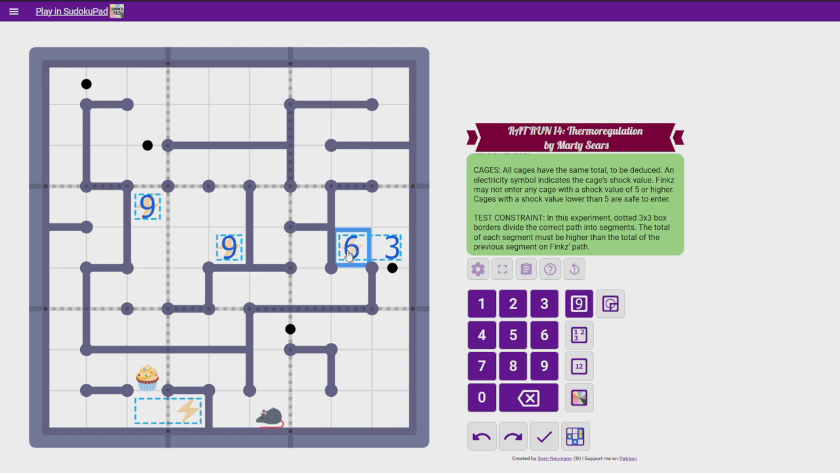sorry about that, this electricity symbol is over 5, or it's 5 or higher, which means Finks cannot enter this. So these 2 squares would be out of bounds for her possible path.